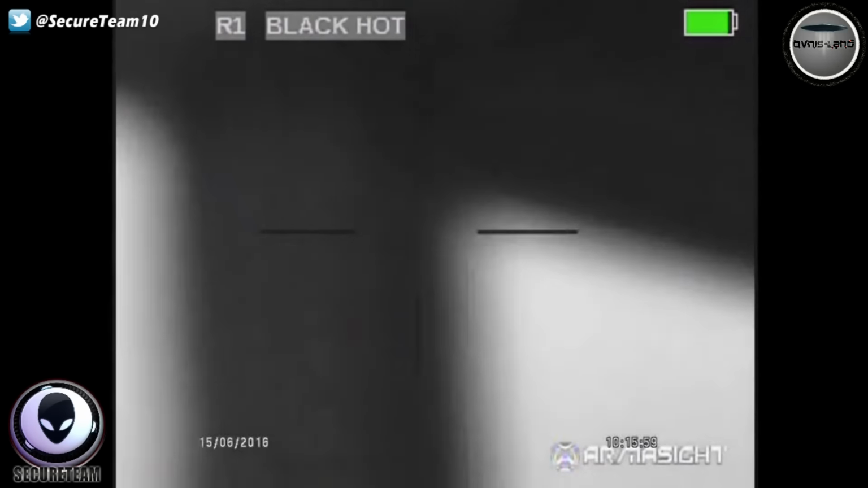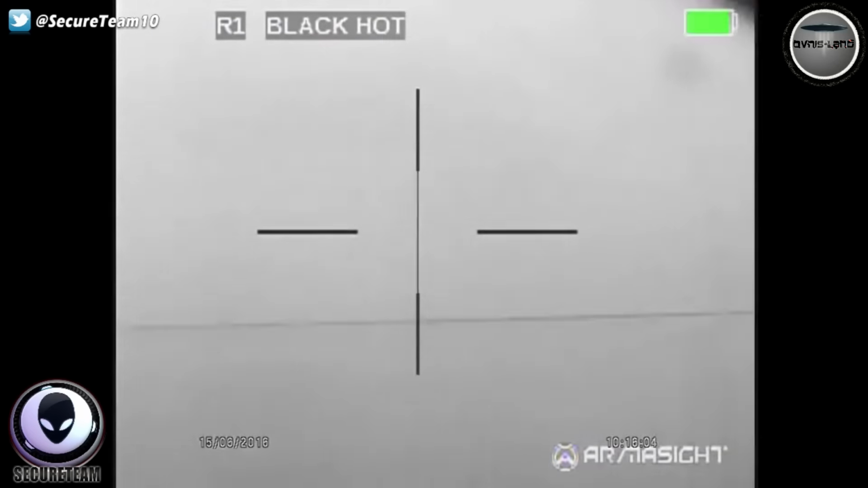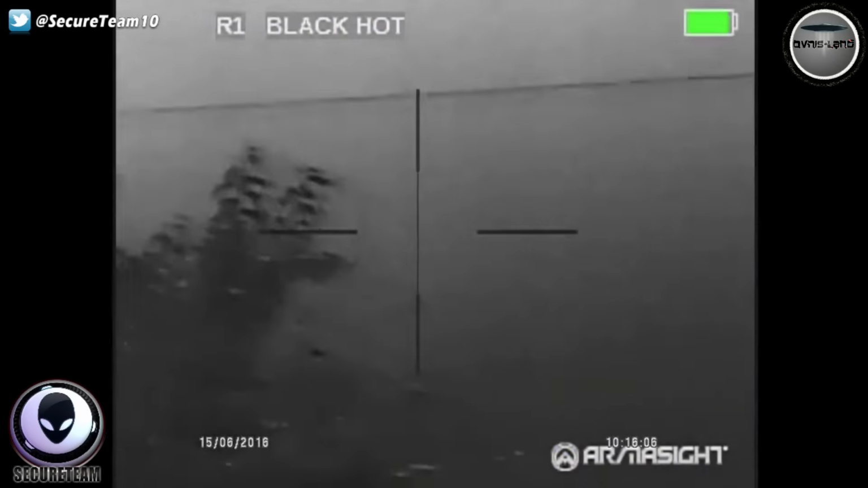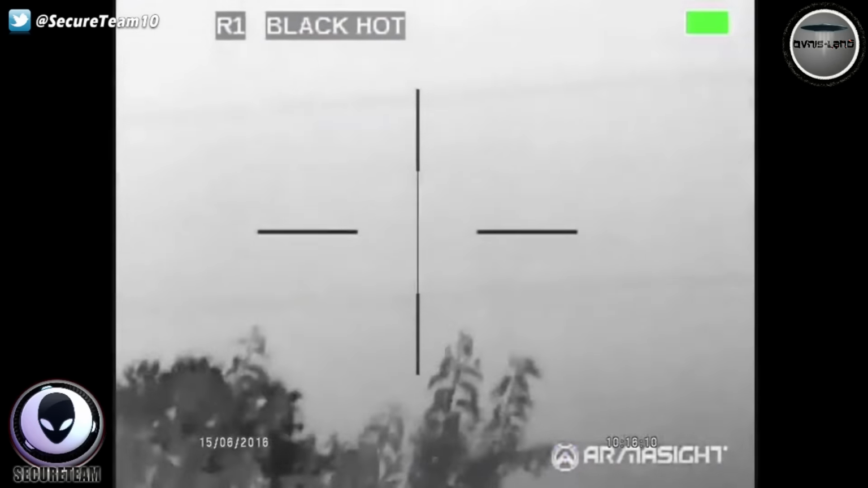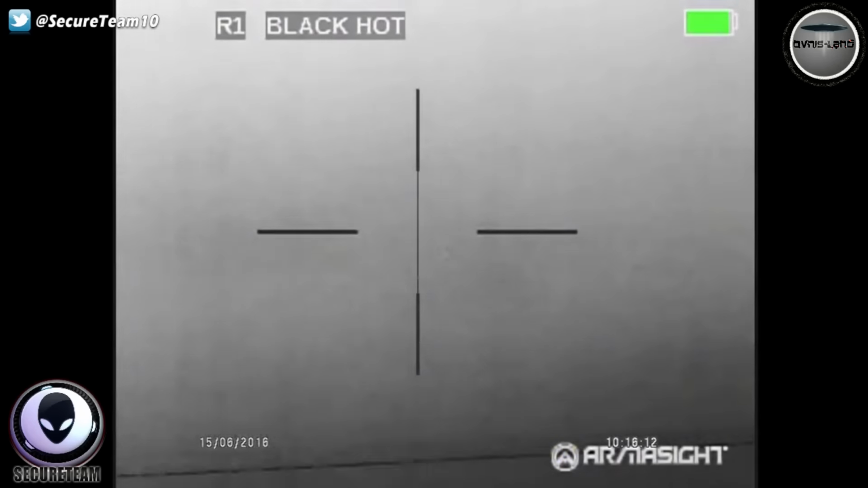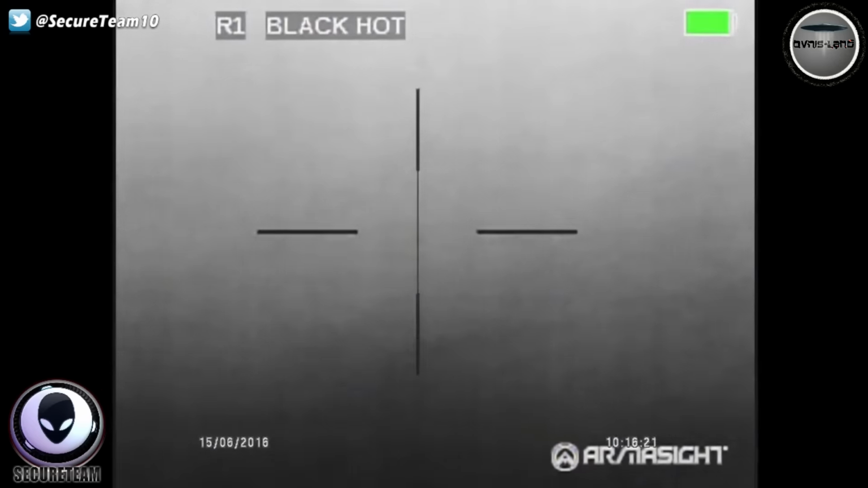Wait, what the fuck was it? I don't know. It's gone. I mean, it was going hundreds of miles an hour, and it was up high, up by where the clouds are. No clouds, really. It's just hot air. I can see hot air. It looks misty.